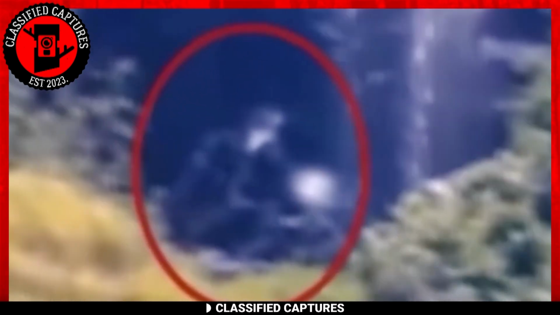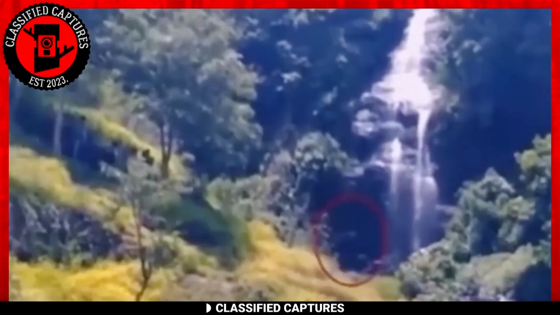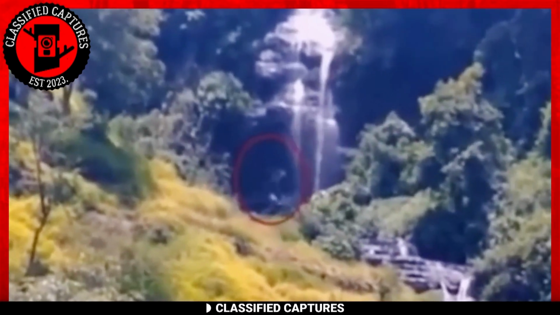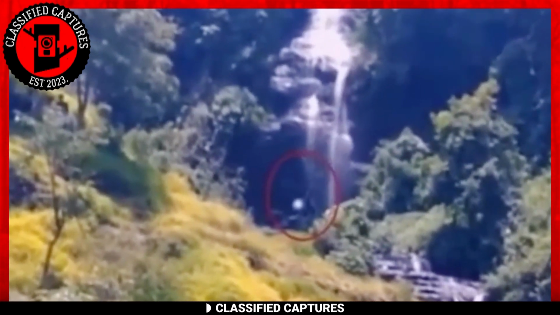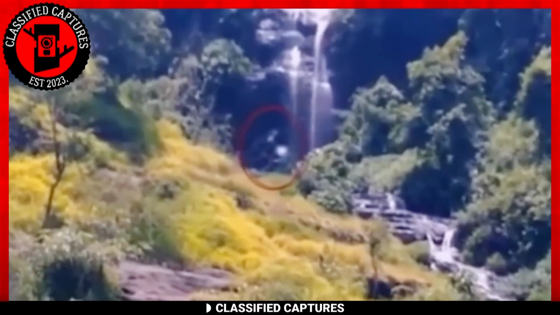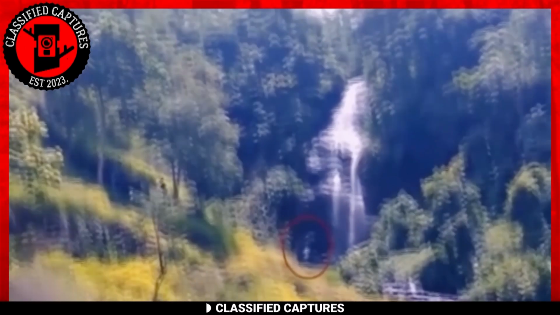A part of me believes this is the real deal, but I doubt a random person would be walking through the woods in the mountains wearing a Bigfoot costume. The heat and dangers alone make it an unpleasant decision to make. But then again, humans are just full of surprises. You never know. Until a human is caught in those woods in a Bigfoot costume, I believe we have a Bigfoot sighting deep in the woods of the mountains in Indonesia. Amazing, isn't it?